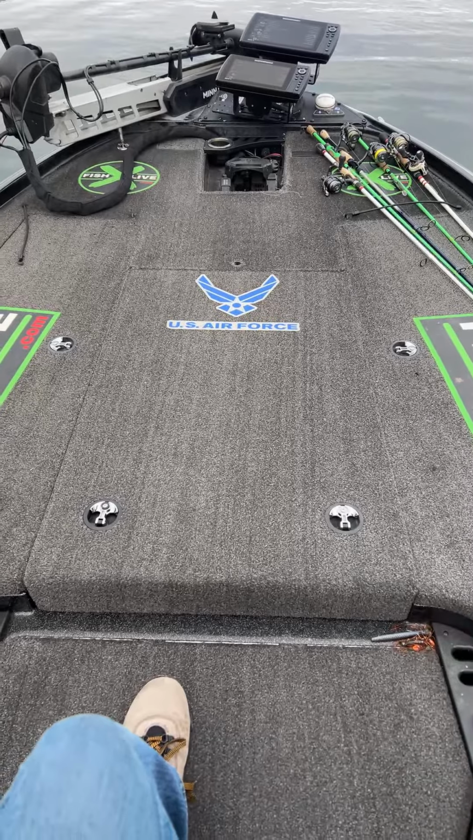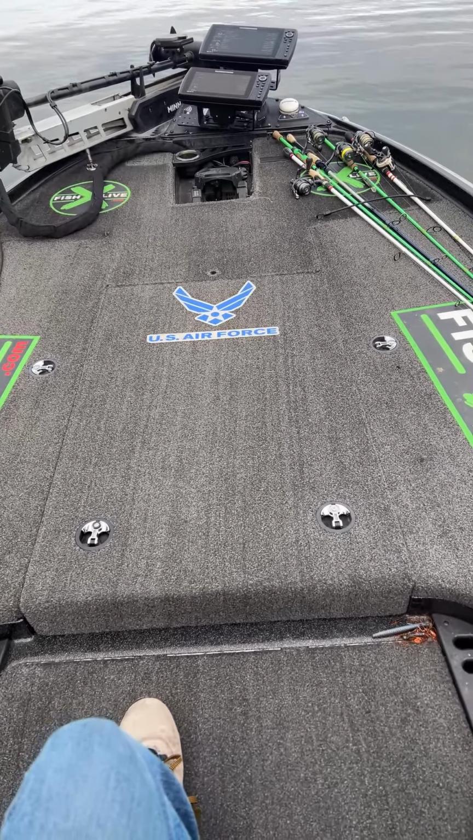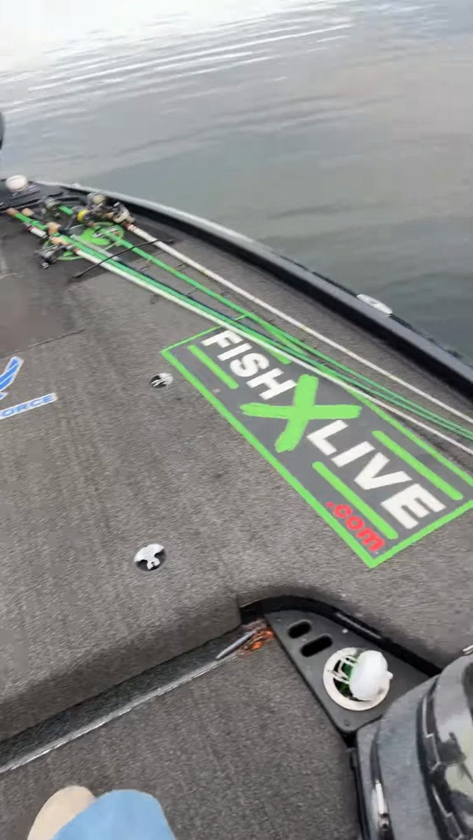Let's see, we got Clint Perry already in the chat. He says, you all know this means 315. What you mean, Clint? What you talking about, Clint?